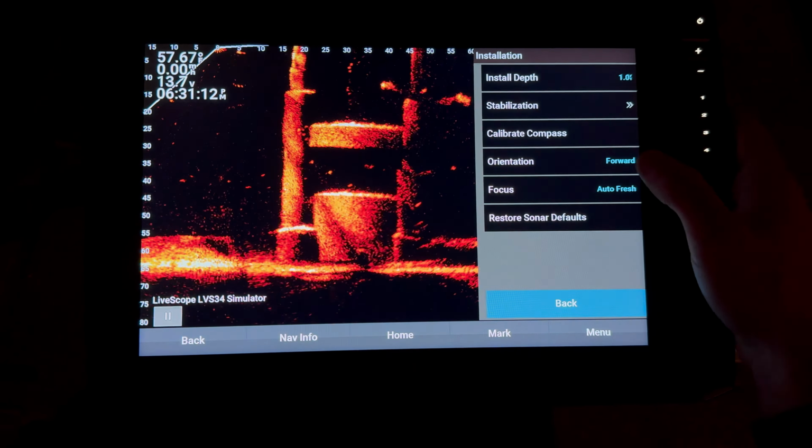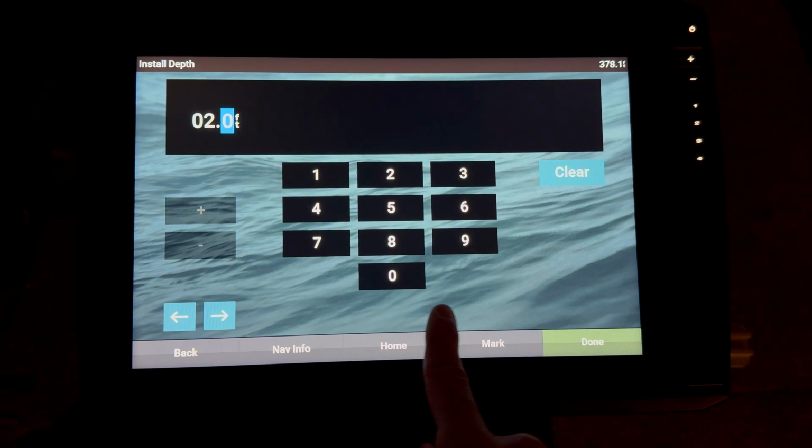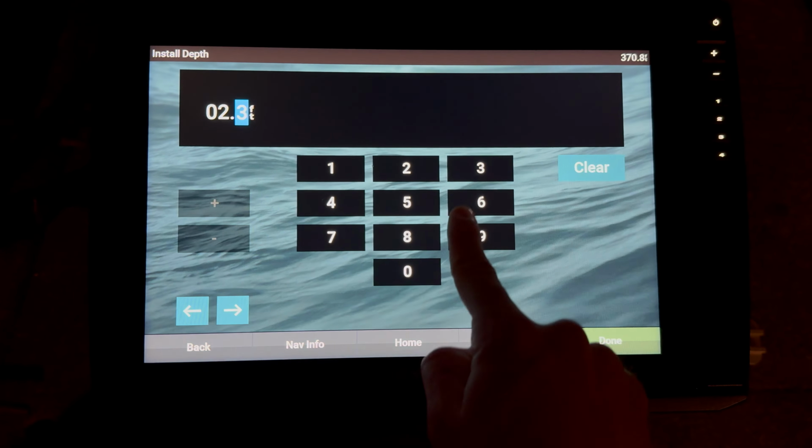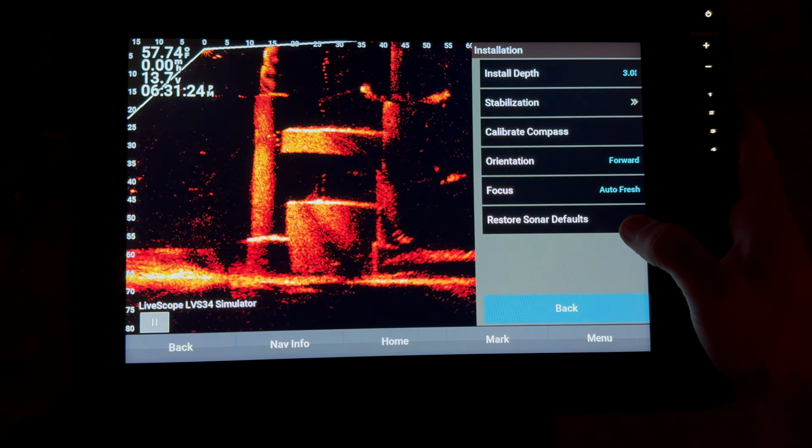Installation depth, very important. This is how deep your transducer is. So 2 foot, 3 foot, those are fine. What this is going to do, it's going to allow you to see your bait hit the water a lot better than if it was at 0.